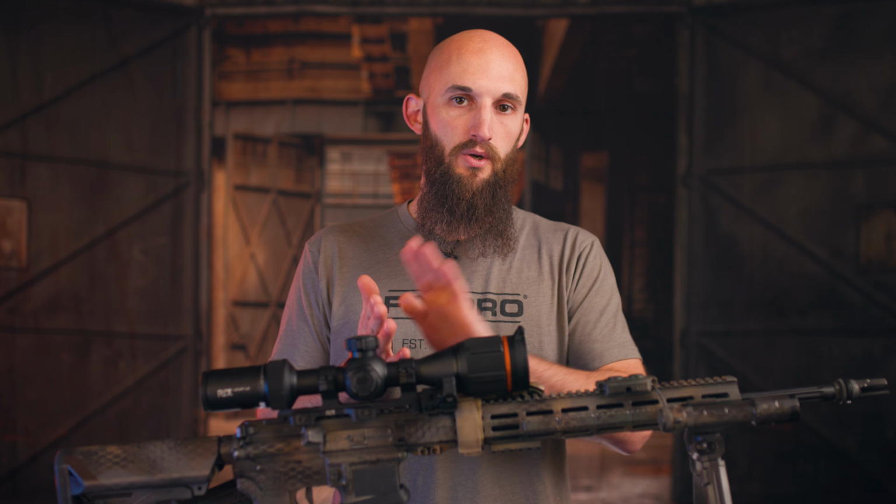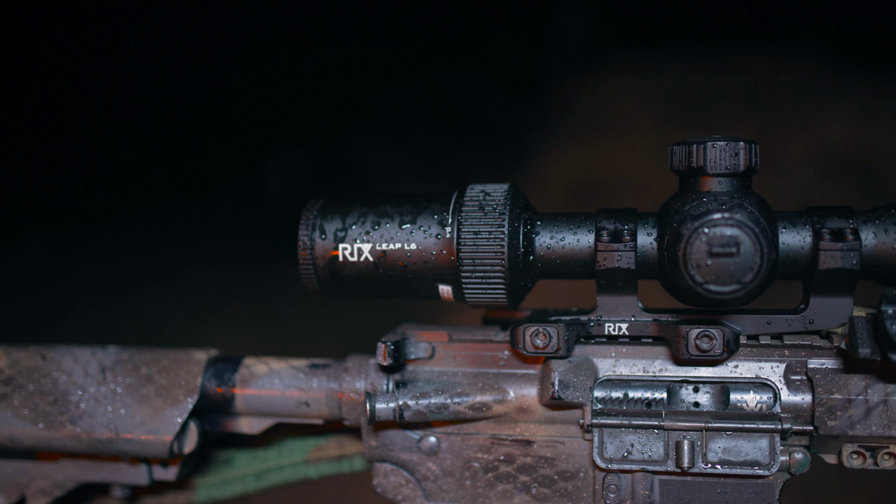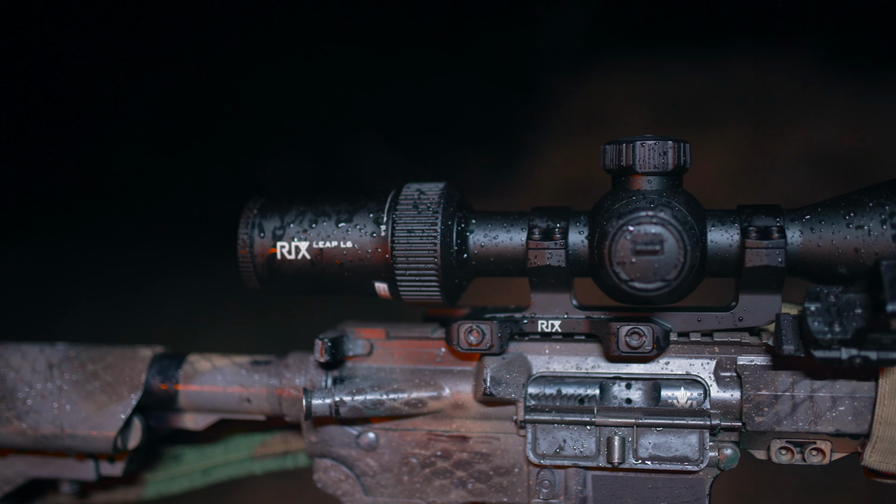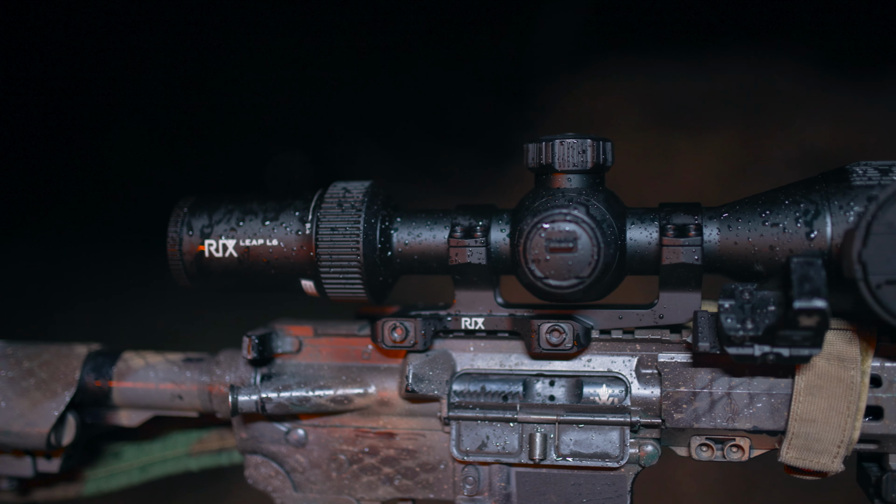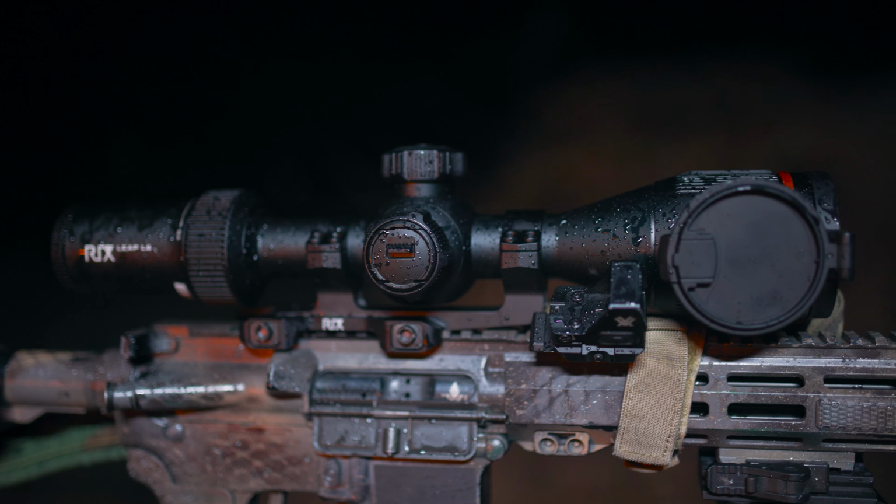The thermal scope does the work for them by remembering the 10 seconds before the shot and continuing to record after the shot. The L6 is extremely user-friendly. This makes it perfect for anyone, really. If you struggle with technology though, this scope's for you. I don't even think that I read the instructions in the manual to zero this L6 the first time. That's how easy it is to operate.